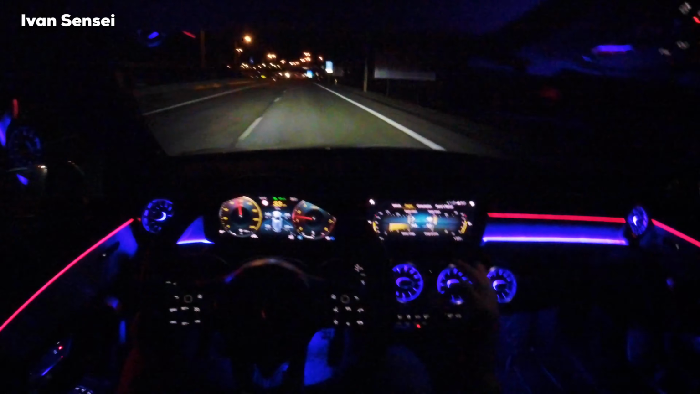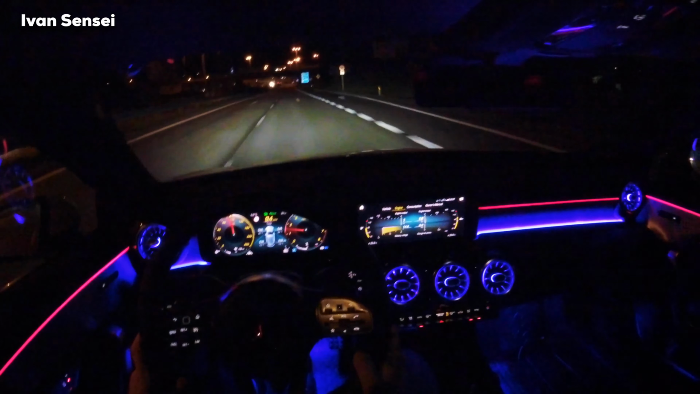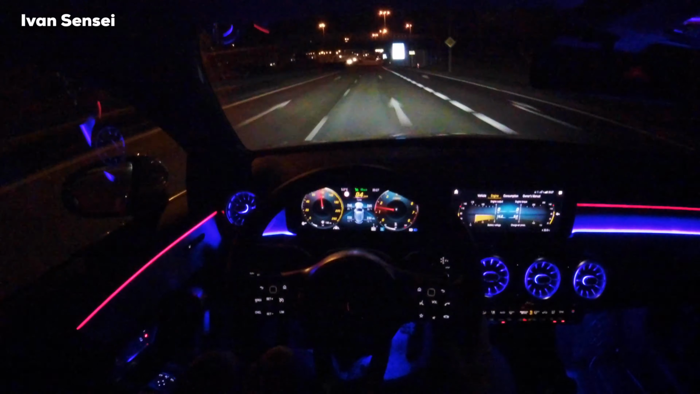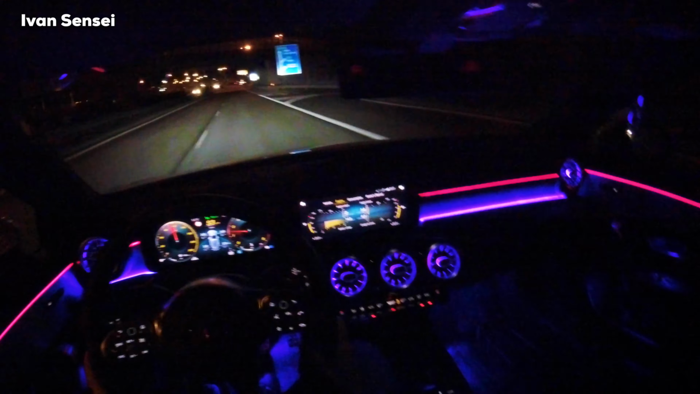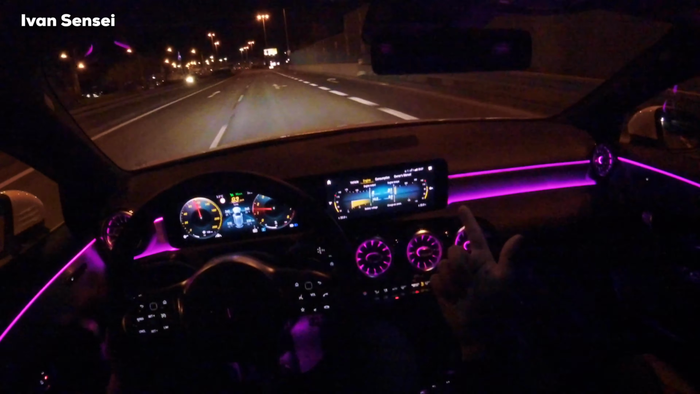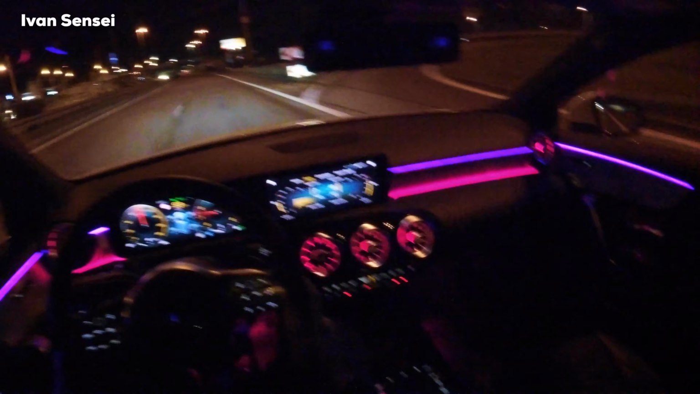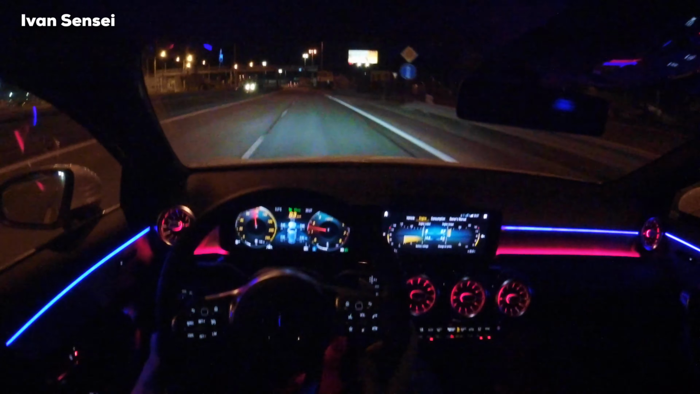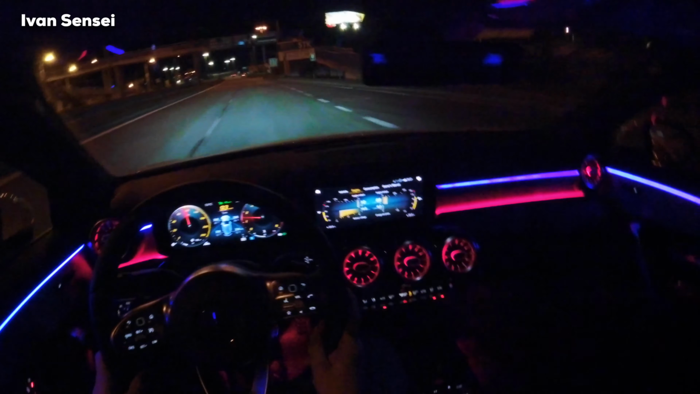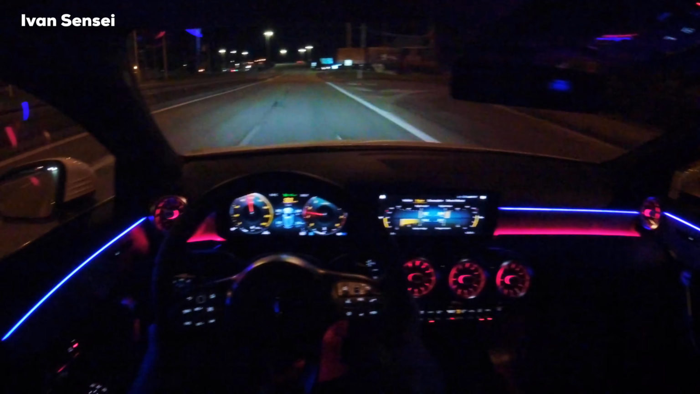I would say even this is my preferred car in terms of the C-Class or A-Class in normal, not AMG, because AMG has a V6 in the 43 and in the 63 and 63S it has a V8, and you can't have those engines in compact class cars, so it would be better to have a C-Class in this case.